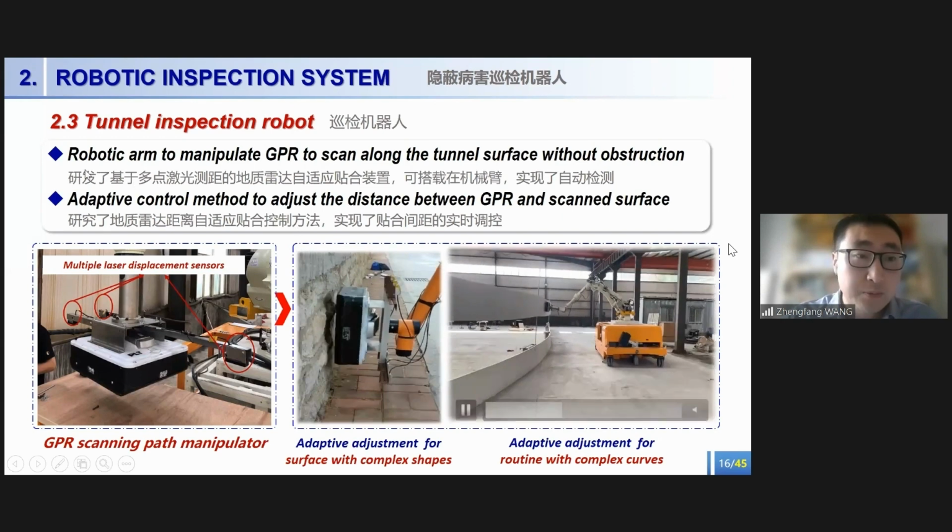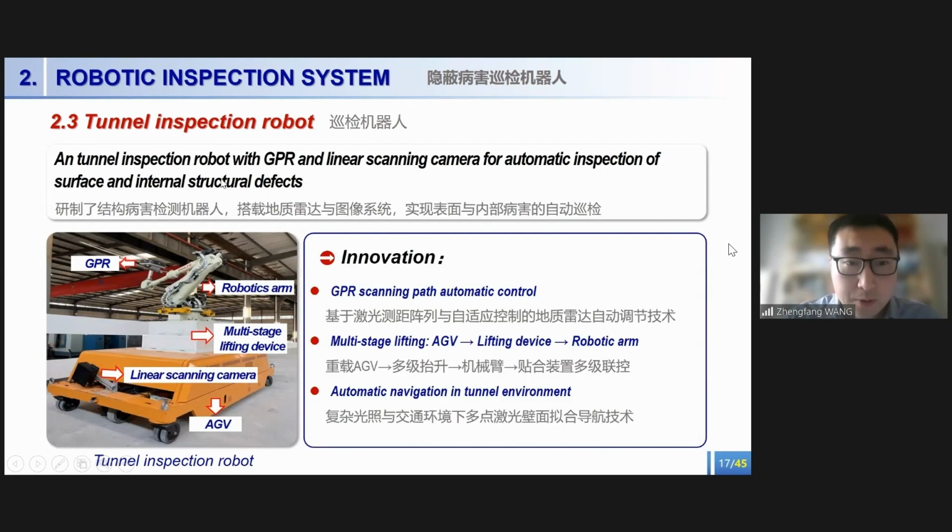We have developed the tunnel inspection robot, which is equipped with a GPR and a linear scanning camera for automatic inspection of the surface and internal defects, and it is being applied.